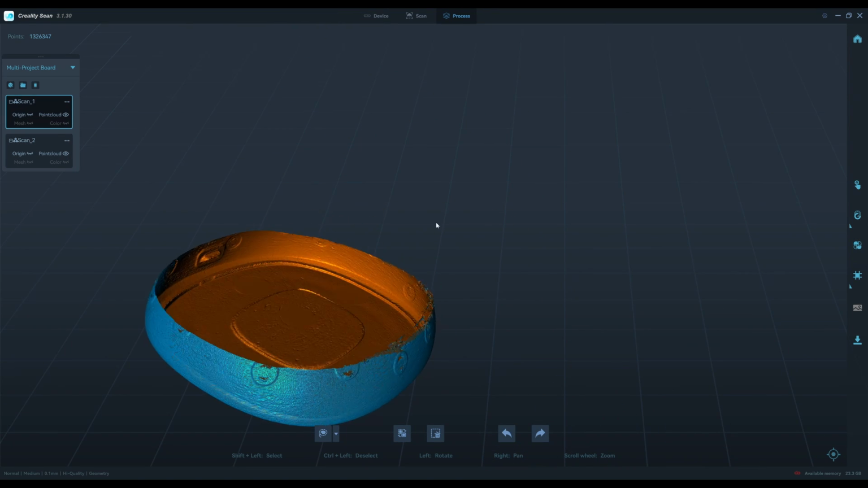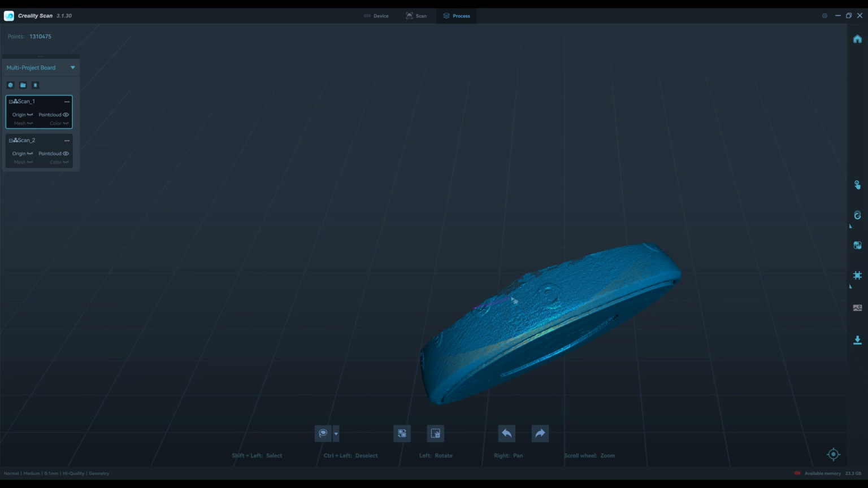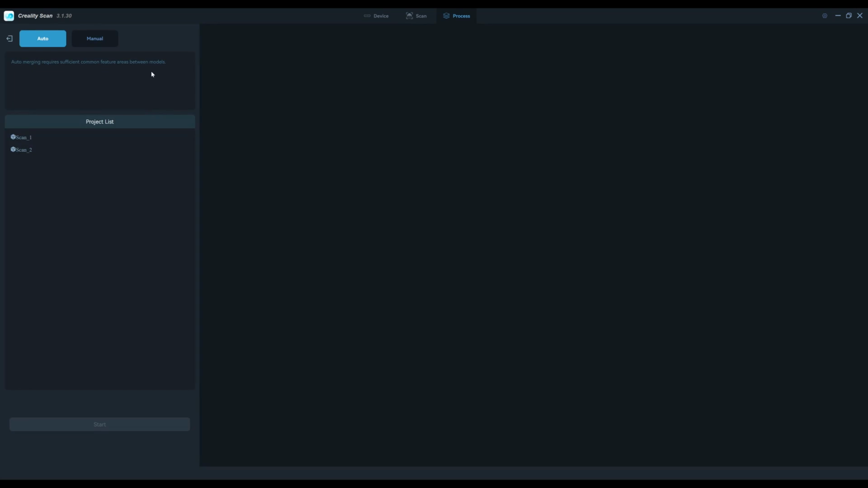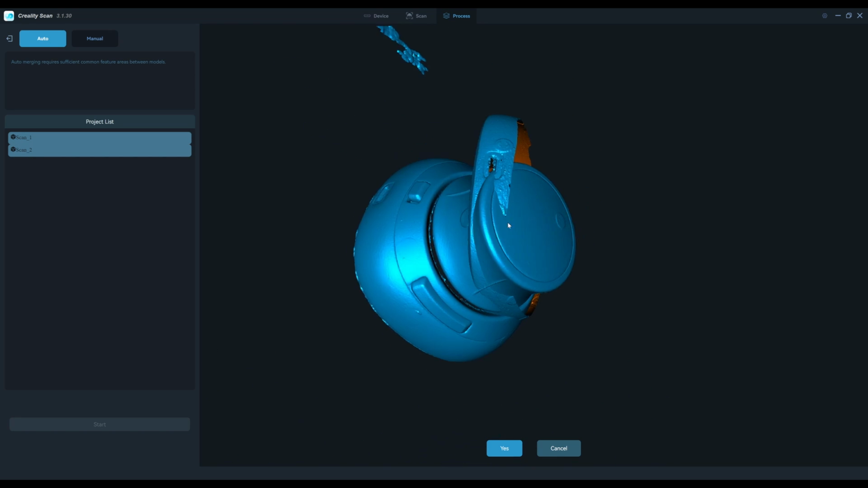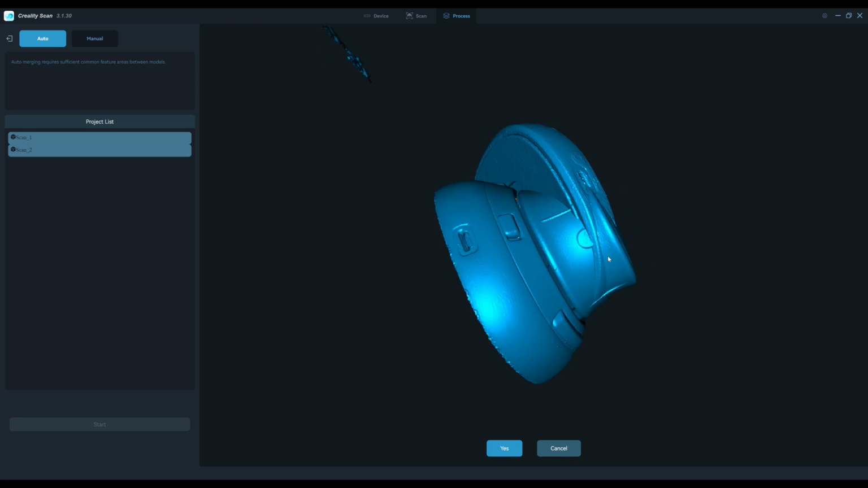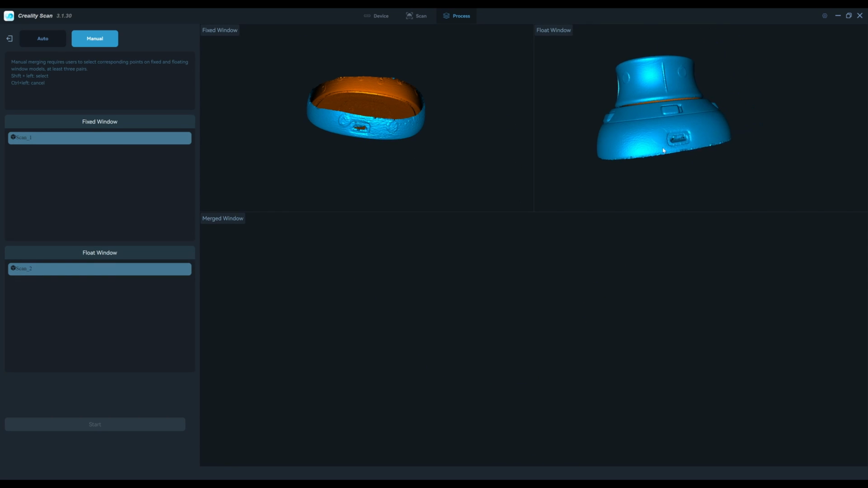I need to erase the low density point cloud here so it won't cause any trouble when merging. Let's try automatic merging first, but I don't think it will work because the overlap feature is very little. As you can see here, it cannot merge the point cloud because it doesn't have enough same features, so I do it manually. Okay, so let's take a look at the USB port here.